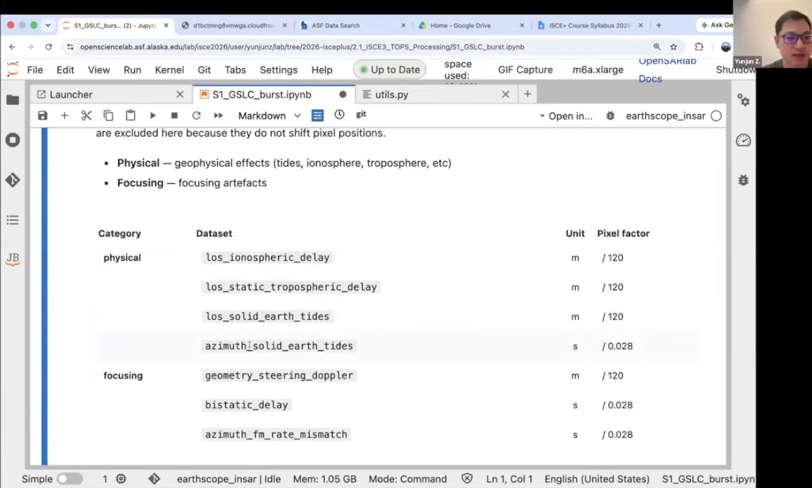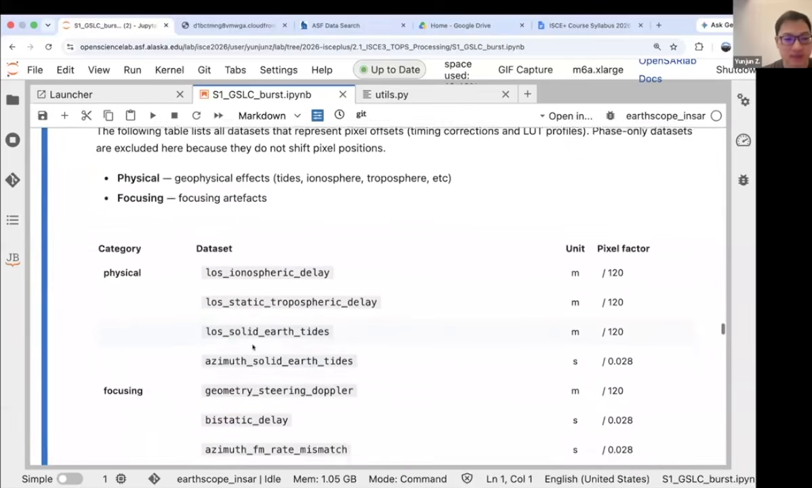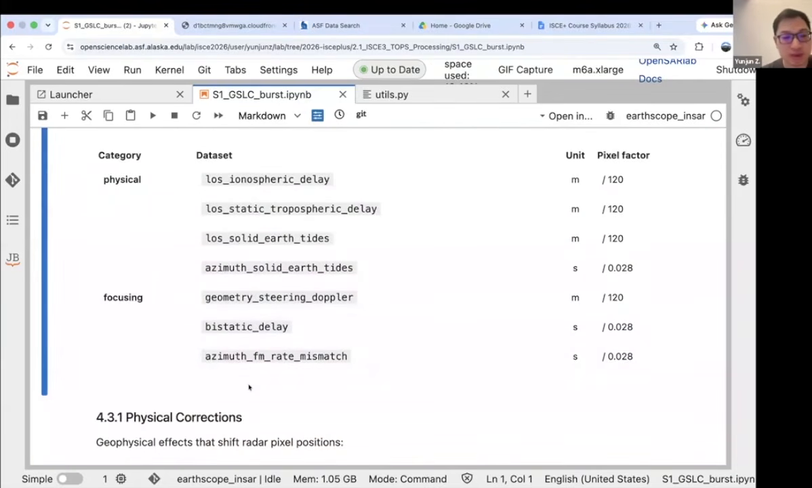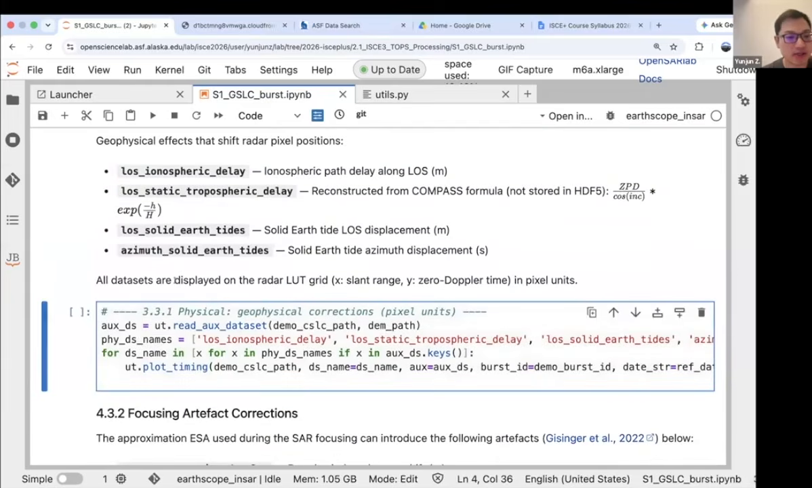And besides that, there are also some focusing artifacts, which we now know better through many studies done by ISCE, especially the DLR teams, where they find that when ISCE does the image focusing for the Sentinel-1 SAR data, they used several assumptions which make the whole thing much faster, but that can introduce several artifacts, including some delays in both range and azimuth directions, and that can affect our geolocation accuracy and also our co-registration accuracy as well. So let's first see what they are.